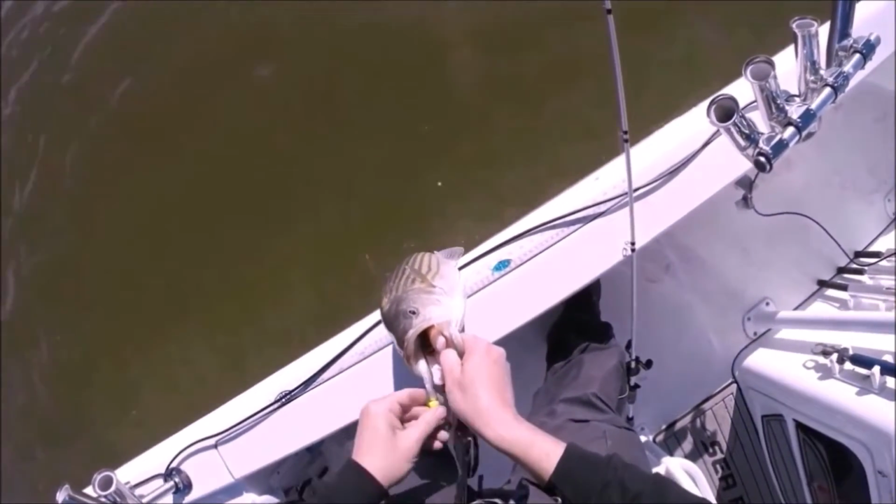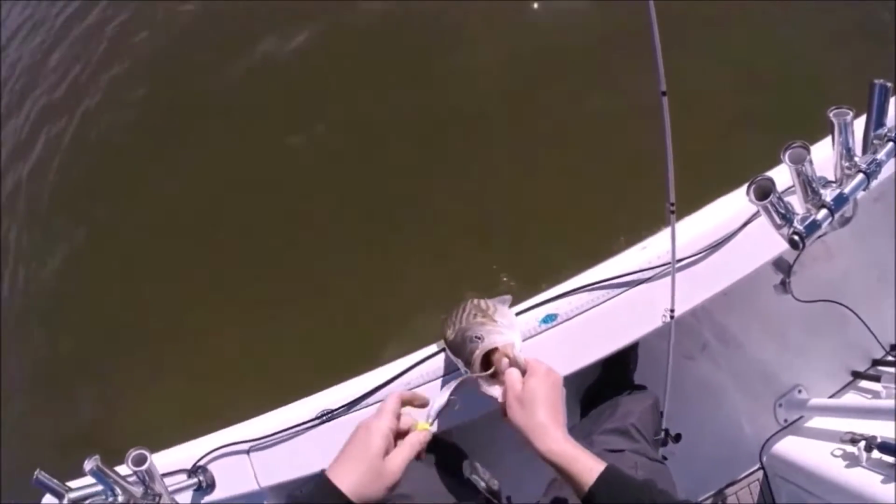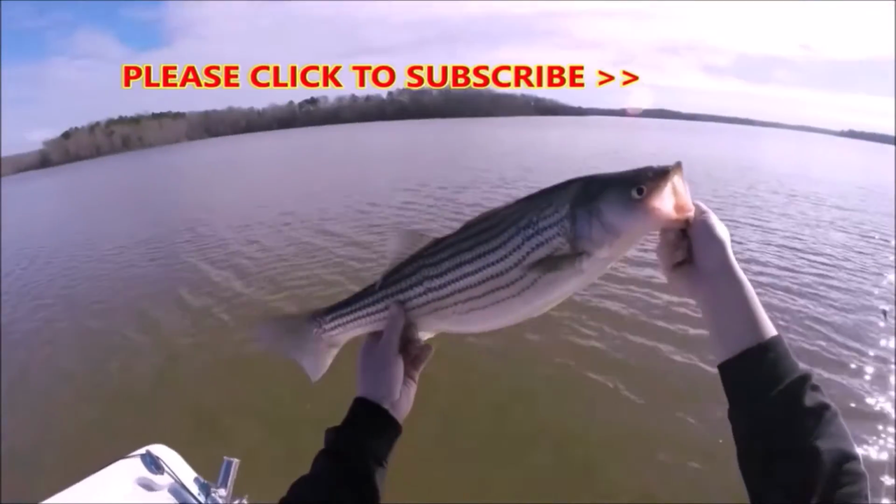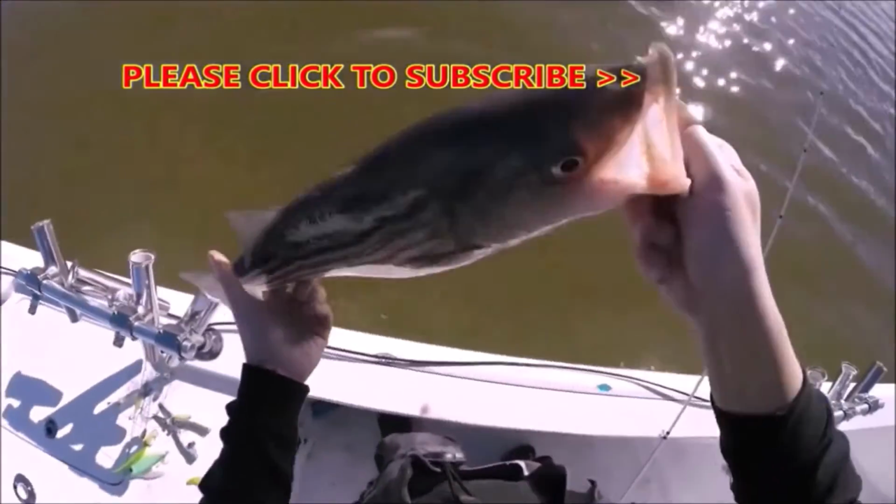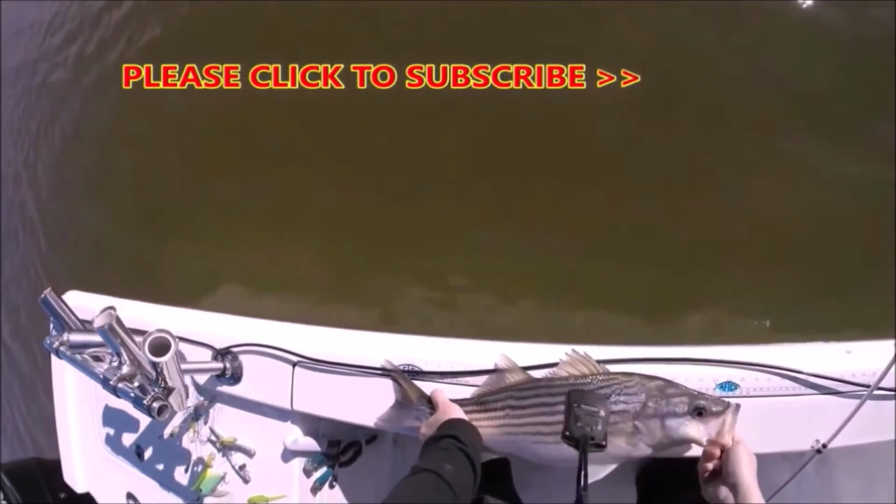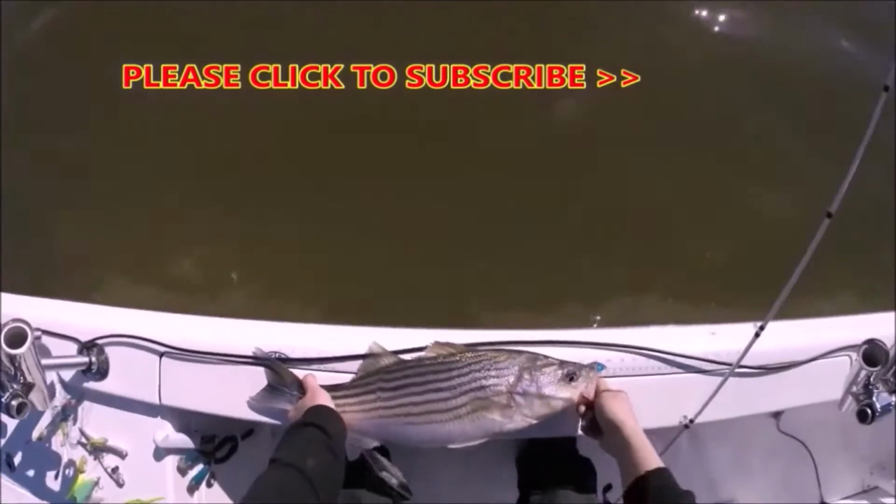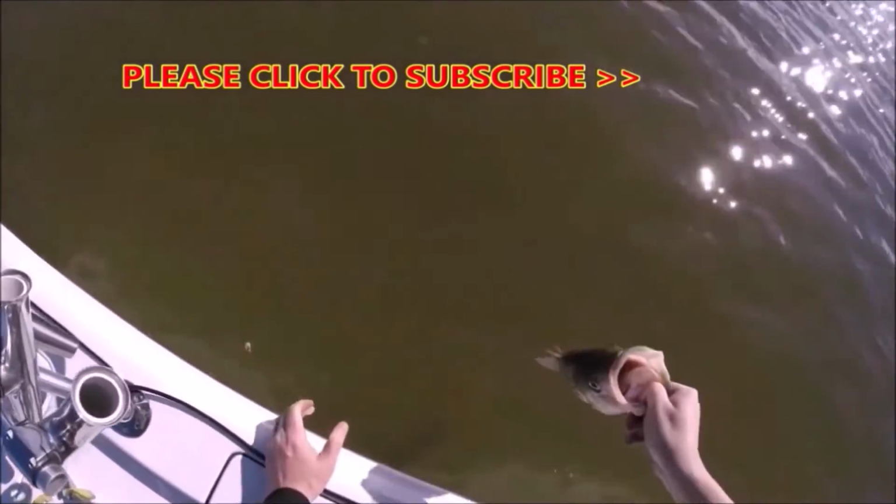Pretty fish. Blue and silver. Really good looking fish, man. About a 24-inch fish. Beautiful.